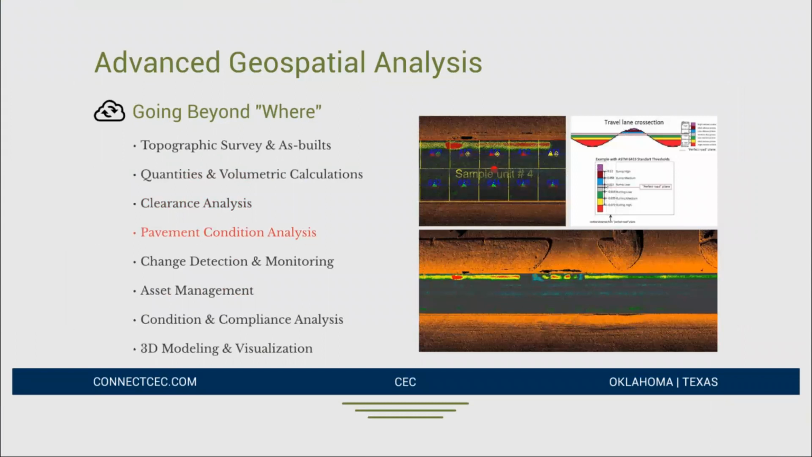Pavement condition analysis. So this is where we internally have really started to see a nice marriage between LiDAR and GIS, and I'll explain why. Because LiDAR is picking up so much data on the pavement, we are able to use software that will read that pavement.